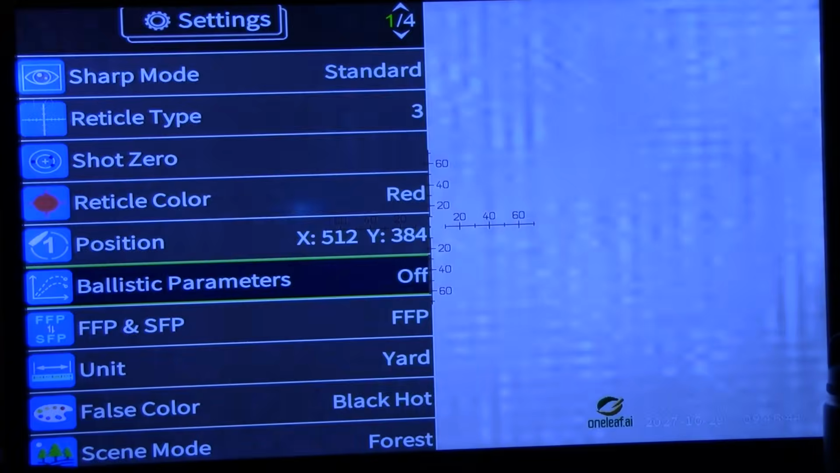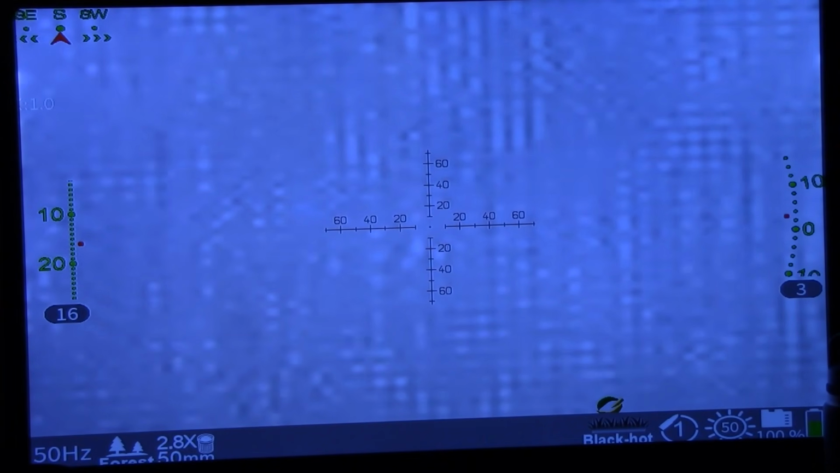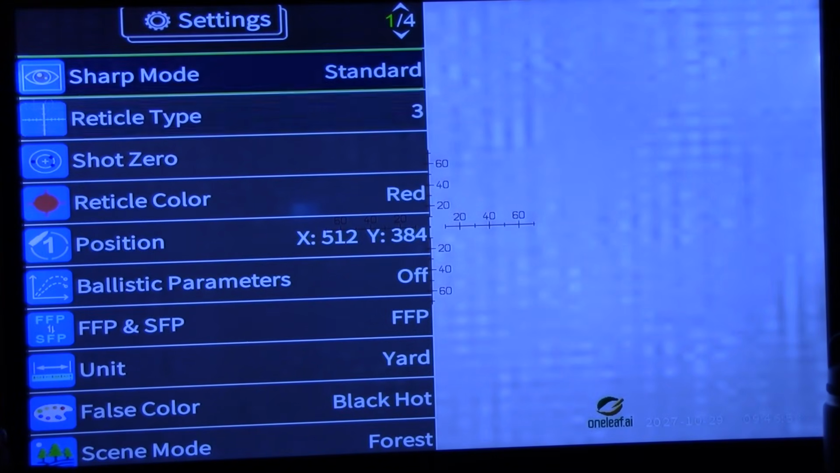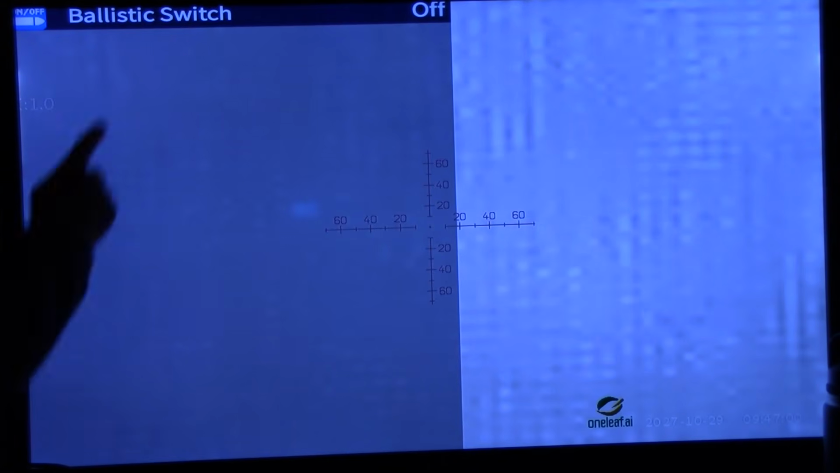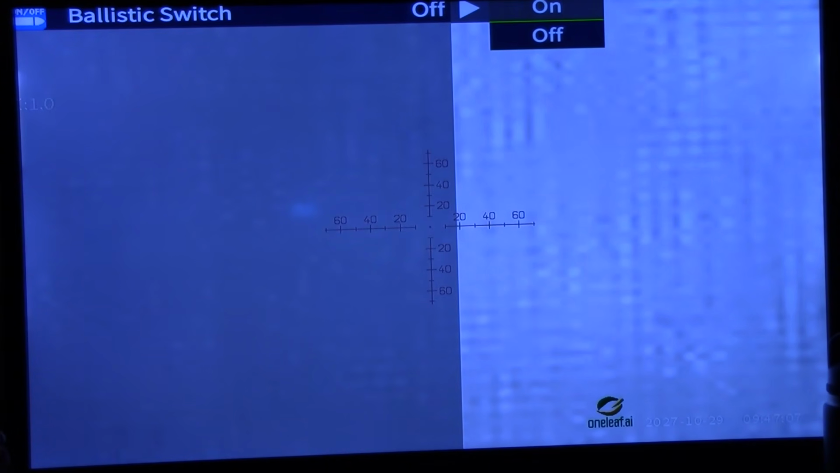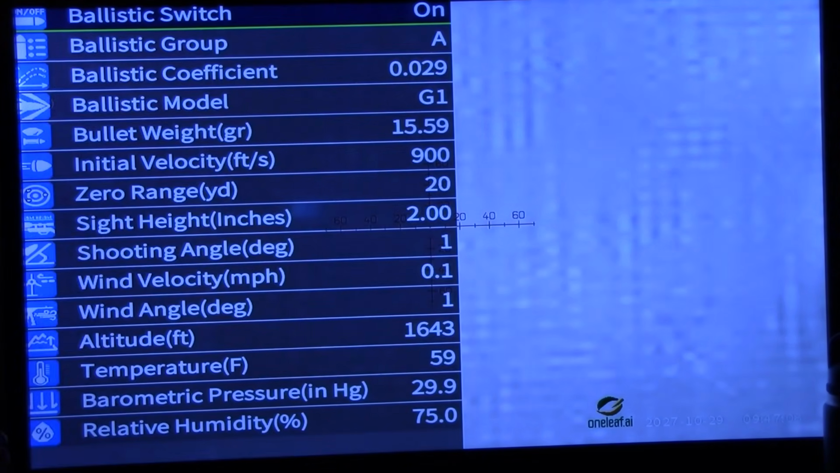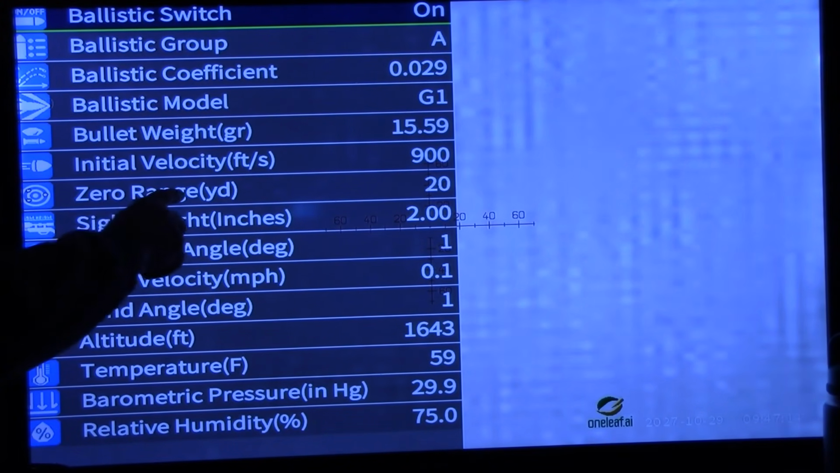It's got a ballistic table in it. Oh, I shut it off. Come on back. Ballistic parameter. Oh, ballistic switch off. Click on that, turn it on. Now you can go through. You're going to sight it at 100 yards.